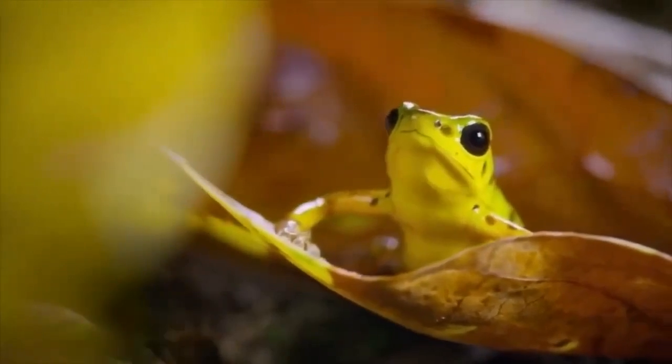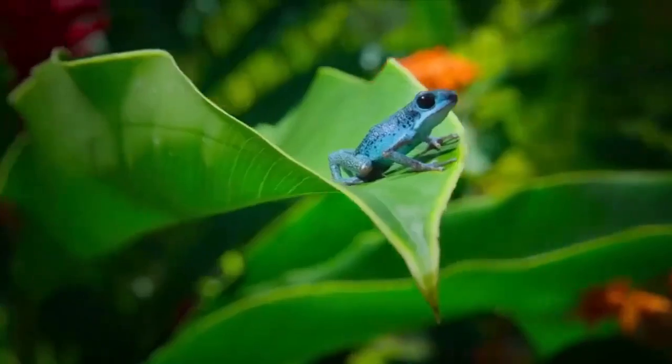Trust me, you don't want to mess with these tiny but fierce frogs.